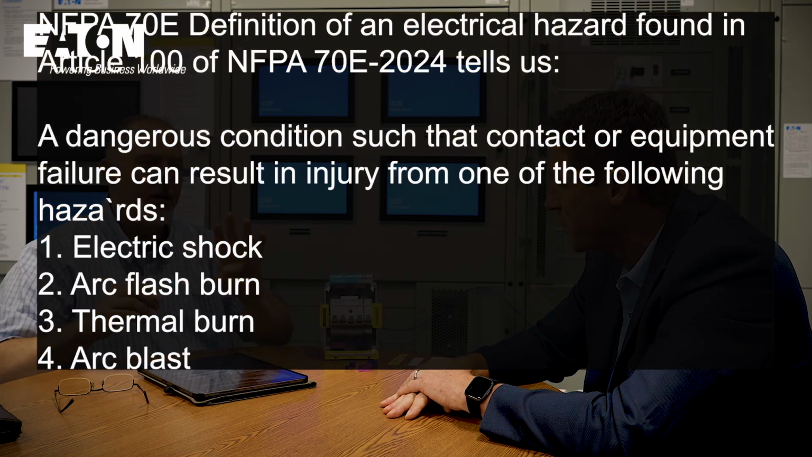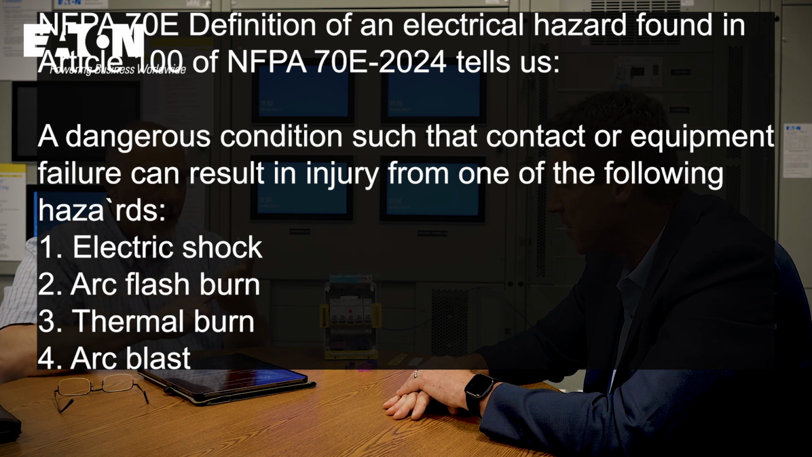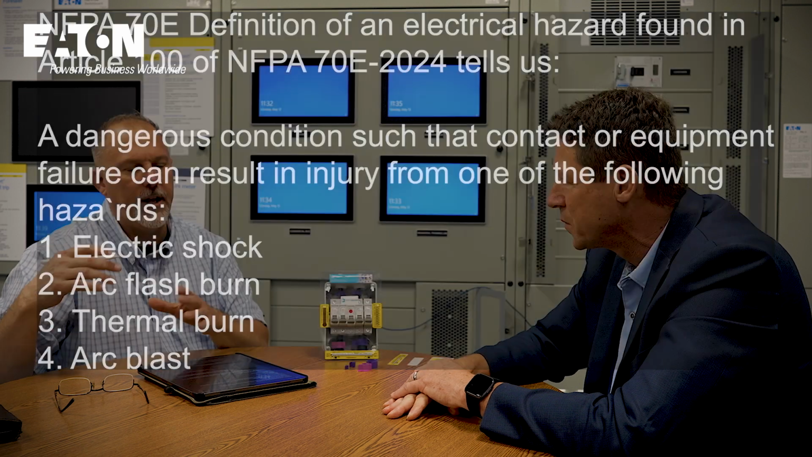So personal protective equipment is there to protect you from a thermal injury, not from the blast. If you think about it, there are 4 hazards of 70E. You have arc flash, arc blast. They keep those separate. You have shock, and then you have thermal burns. Now the thermal burns are like the low voltage DC applications that won't cause an arc flash, won't kill you from a shock perspective, but current through something metal can make it pretty hot.